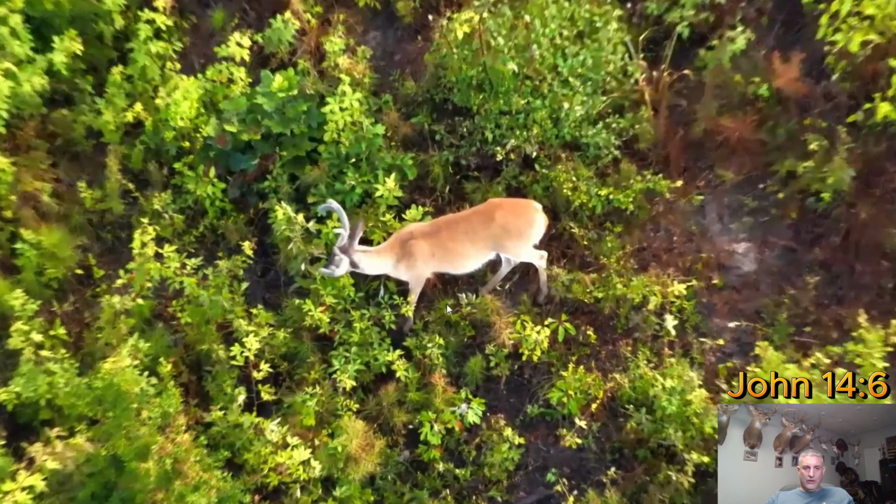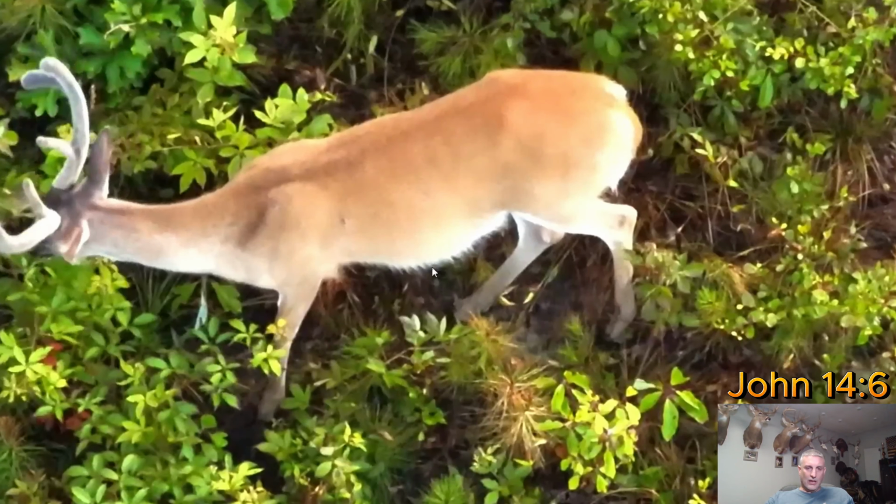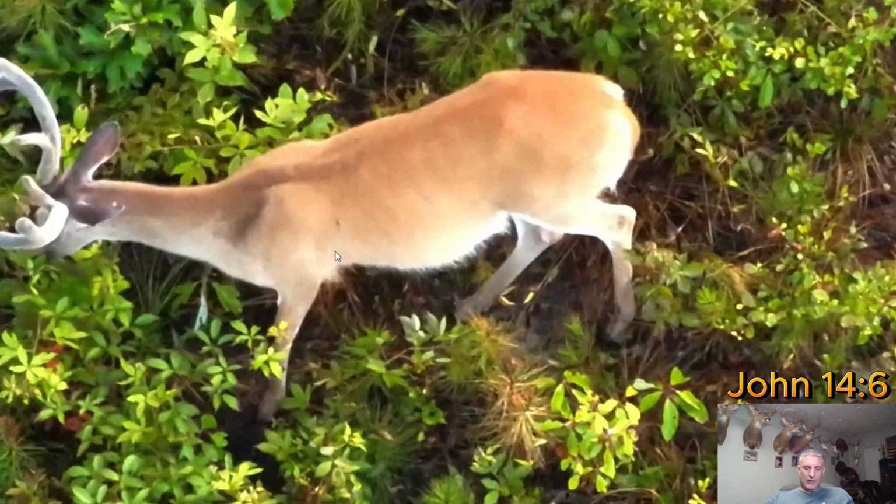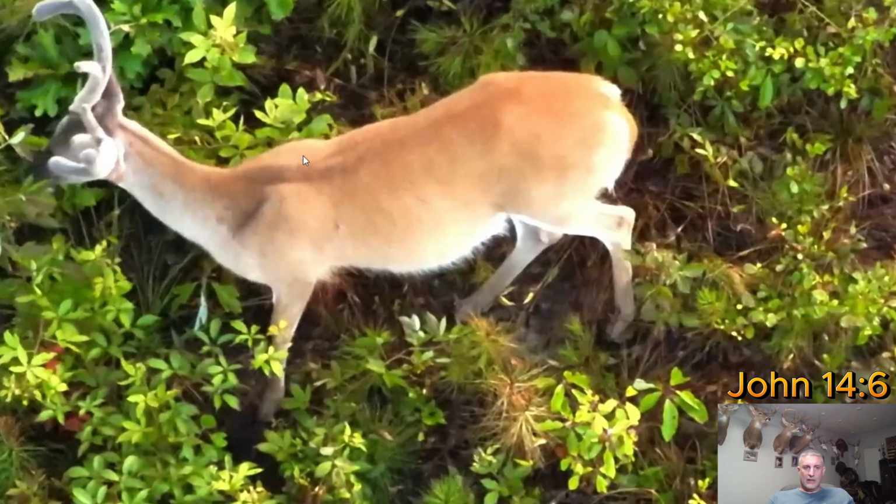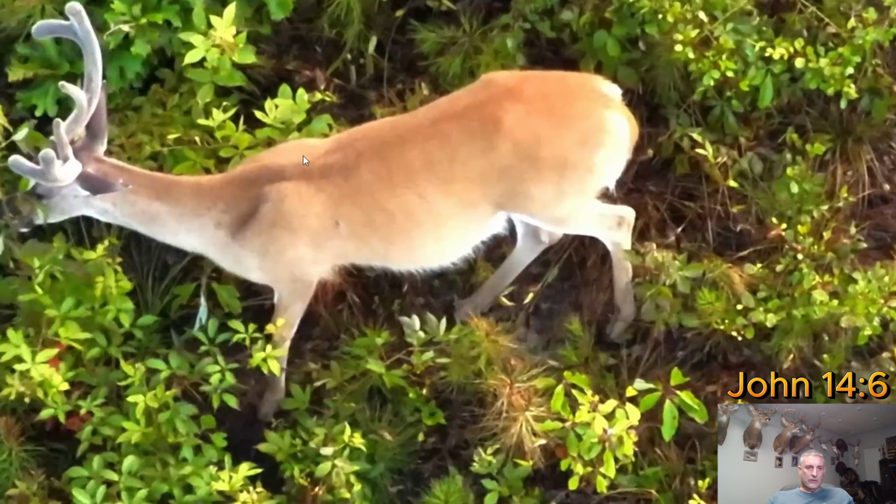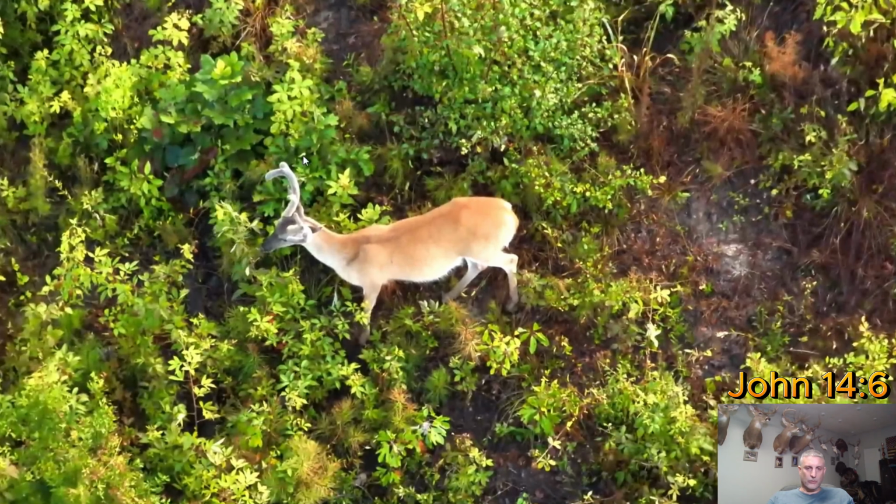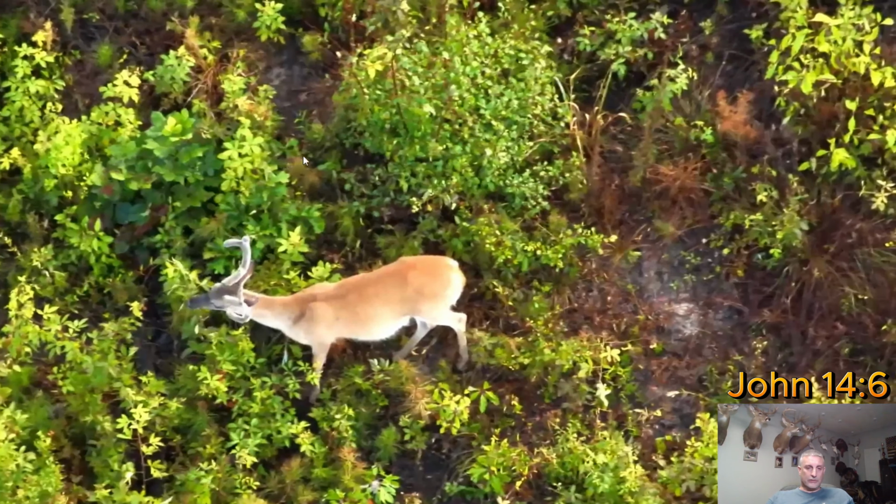This one right here, I'm calling this a 4-year-old. You see, he's got that belly right here. He's kind of got that little sway in his back. He's a heavier deer, and watching him last year, he was a solid 3-year-old last year. You couldn't blame anybody for shooting him last year. I'll just put it that way.